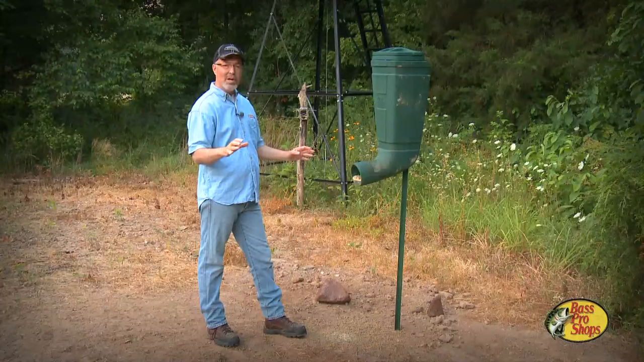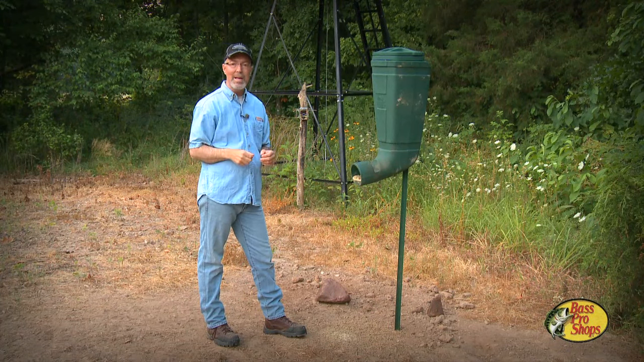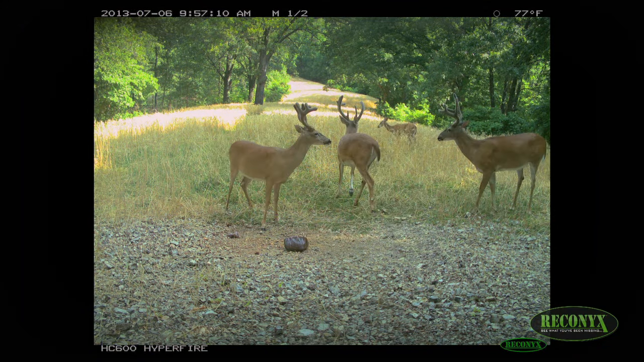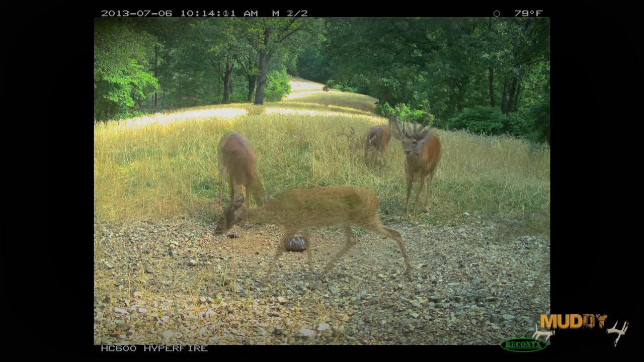It's always important on trail camera surveys to position your attractant where you get multiple angles of the buck antlers coming in, because the whole premise behind a survey is to be able to individually identify each buck, then use that ratio to estimate the does and fawns.